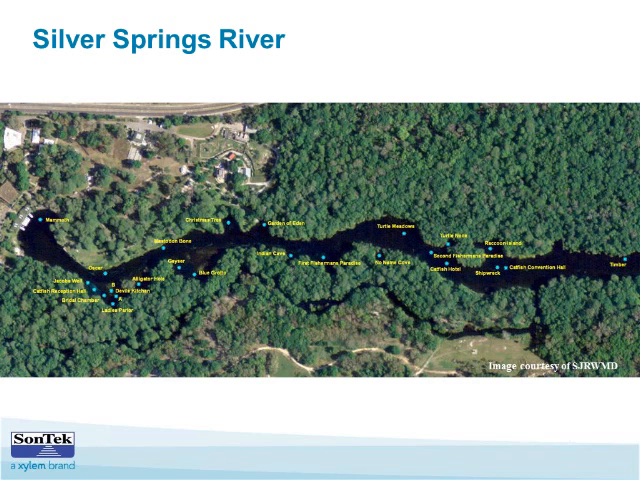One example of how their work is evolving is on the Silver Springs River. This is a satellite photo of the Silver Springs River and the springs along it. Notice the main spring, called Mammoth Springs, is up here at the head of the river.